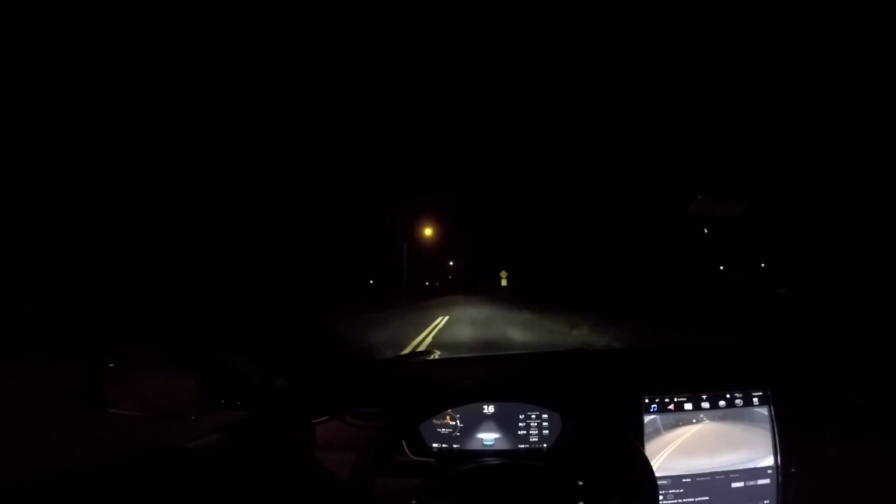Alright, so here's the road where we're going. I'm gonna go 25 miles an hour. And it tried to veer to the right. I don't remember the exact spot that I tried doing that, but we'll find out. It was not here. I know it was before the big sign at the end, and I think we were going faster over here too, so let's duplicate that.